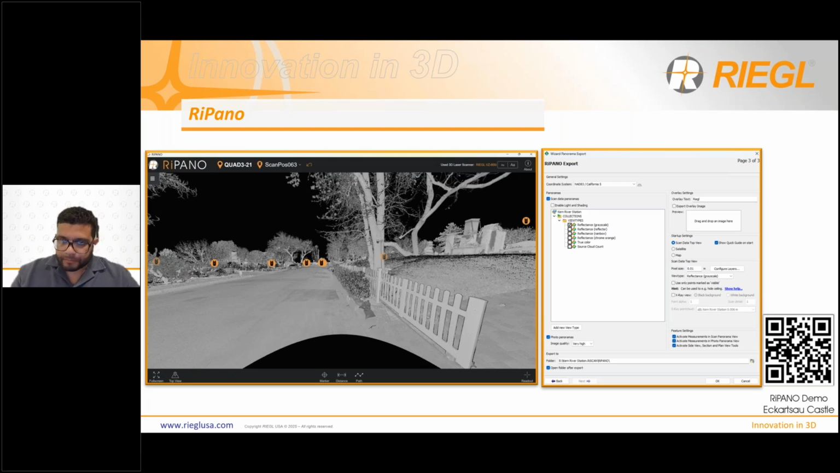So with all of the new features and the RAW photos that can now be edited or HDR images, you're going to get much better panoramas from the software, which in turn, since RiPano is using those images to create its views, you're going to get much clearer images from it.